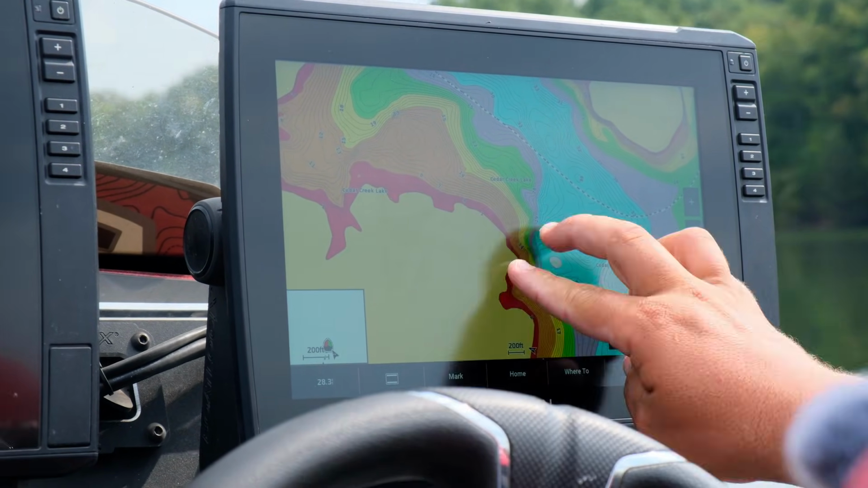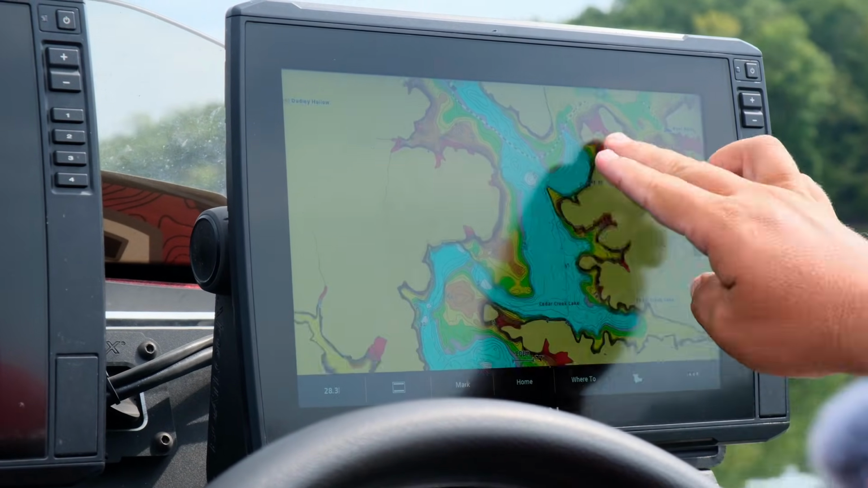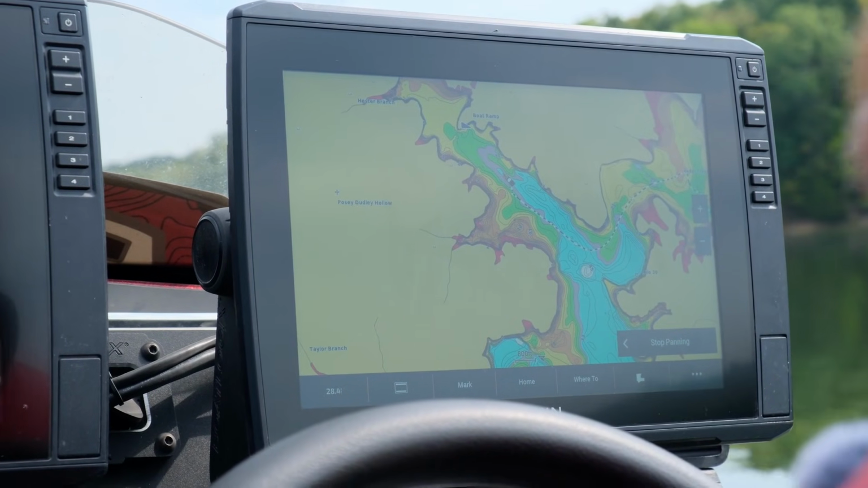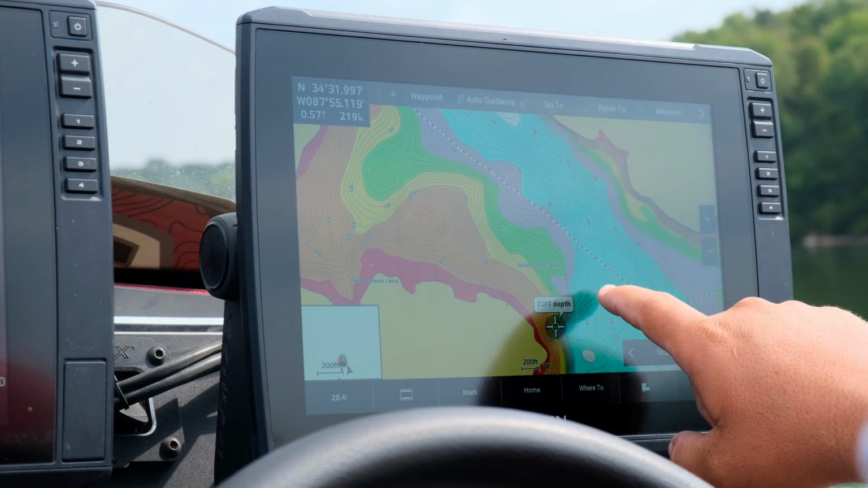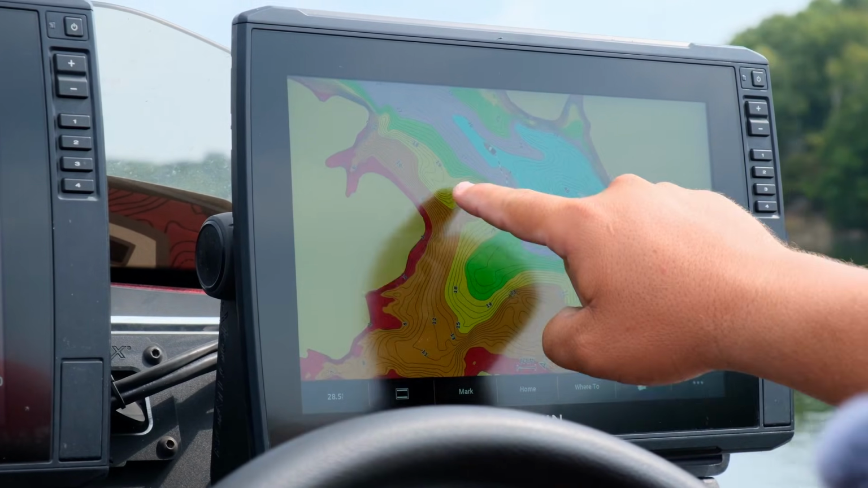So today I'm thinking it's kind of a fall transition. These fish are probably leaving the main lake and starting to head back towards the back sleeves pocket. So I'm going to look for points that are secondary points. As we zoom in right here, this is what I mean. A little bit of a point here, a little bit of a point here, right here, a little bit of a hump and a point right here.